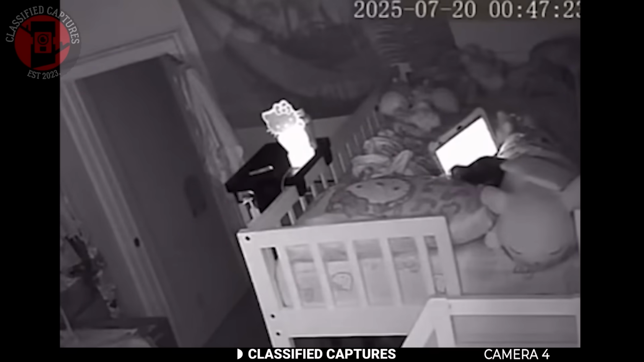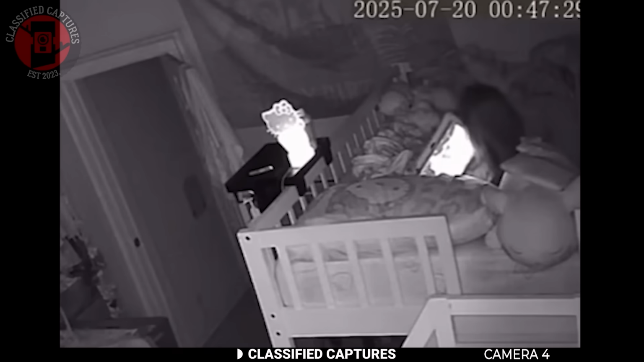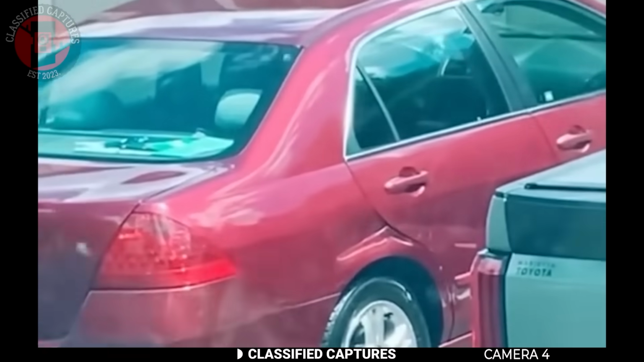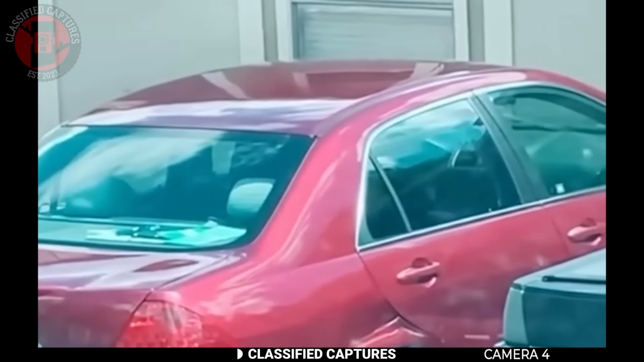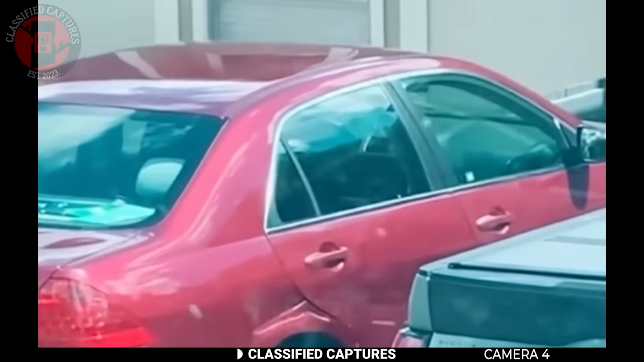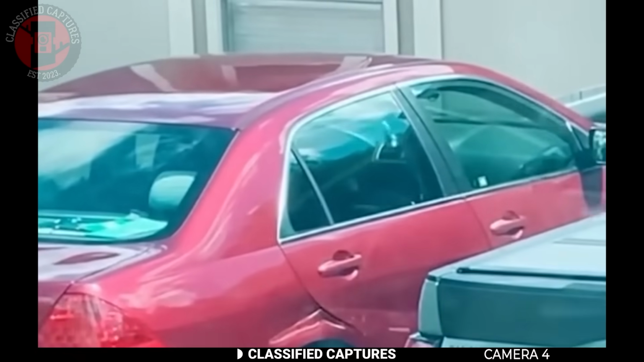One story involves a girl who slept next to her Labubu doll, only to wake up with strange red markings she couldn't explain on her skin. Another video shows a Labubu doll swinging back and forth from a car's rearview mirror while the car was parked, engine off, and all the windows were tightly shut. How is that possible with no breeze flowing through the car?